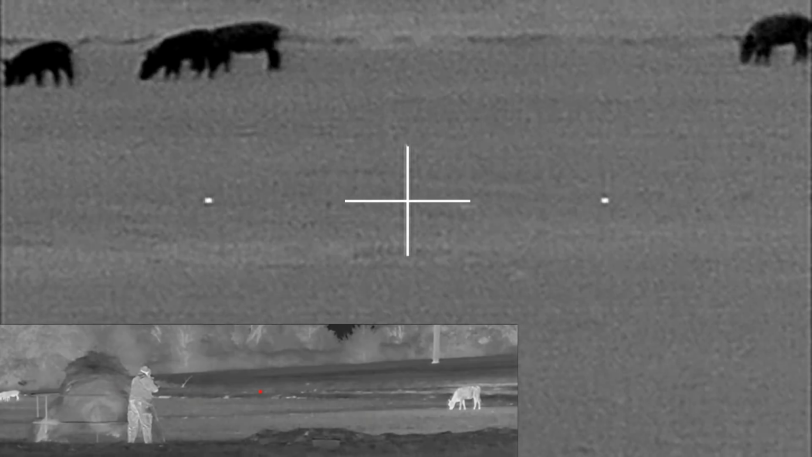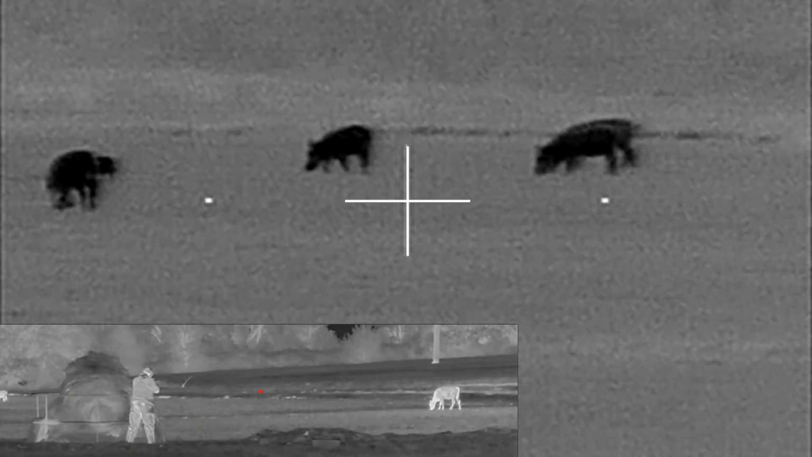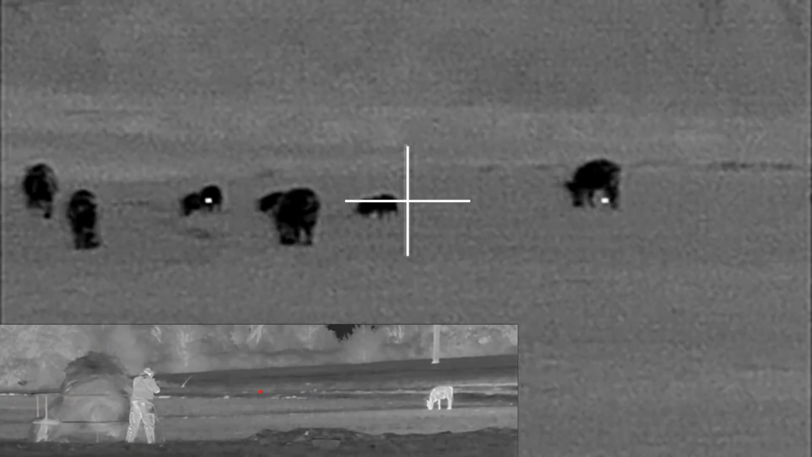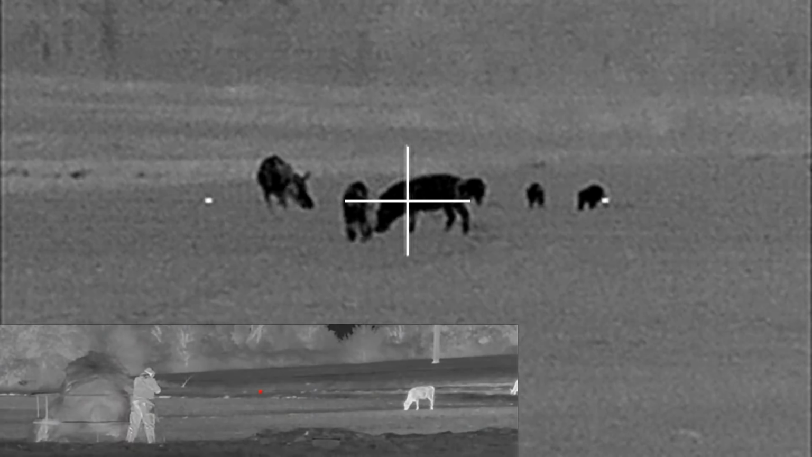Now on my way out during my stalk, I'm eyeing the area with my eyes, seeing what's going on in the field. I've got all the cattle off to the right hand side. There are no cattle off to the left, but I need to be wary of the cattle off to the right. Alright, I'm going to take this broadside hog.